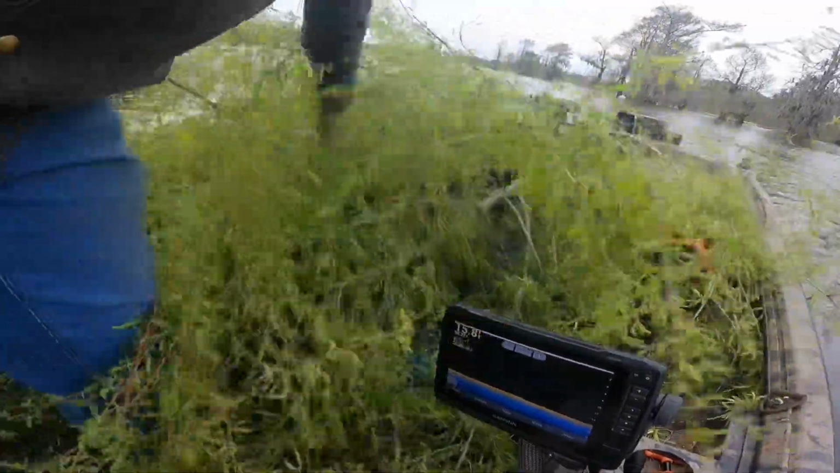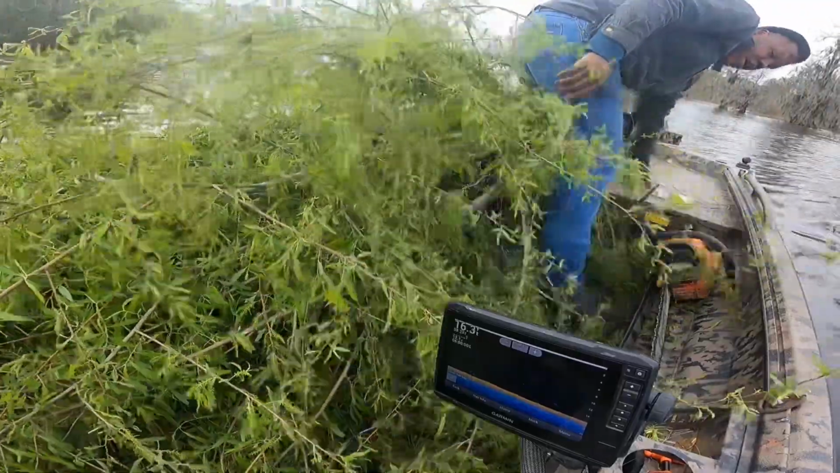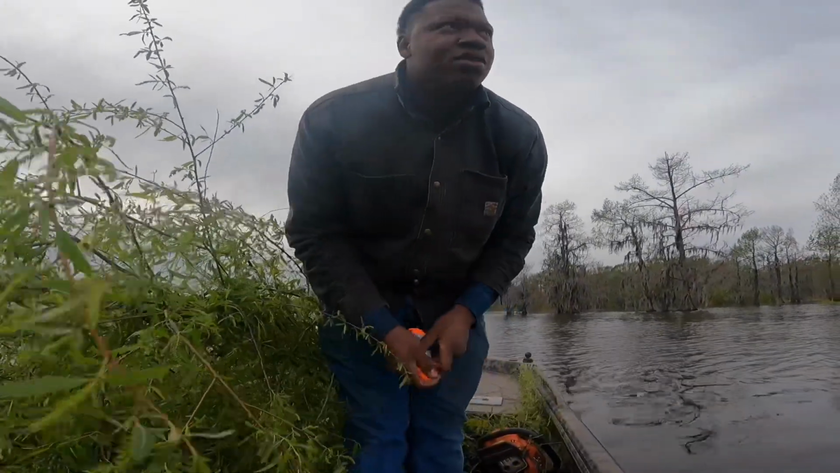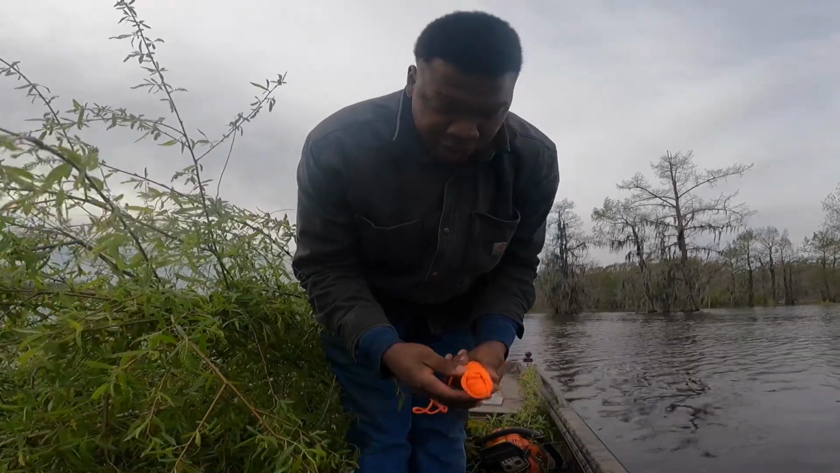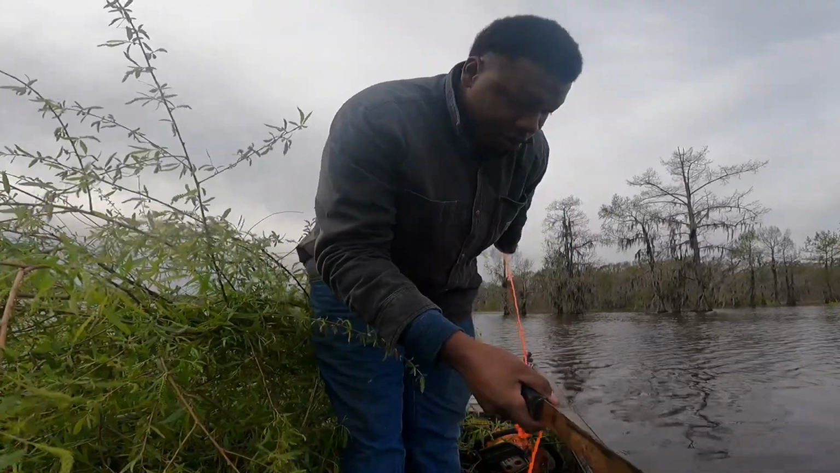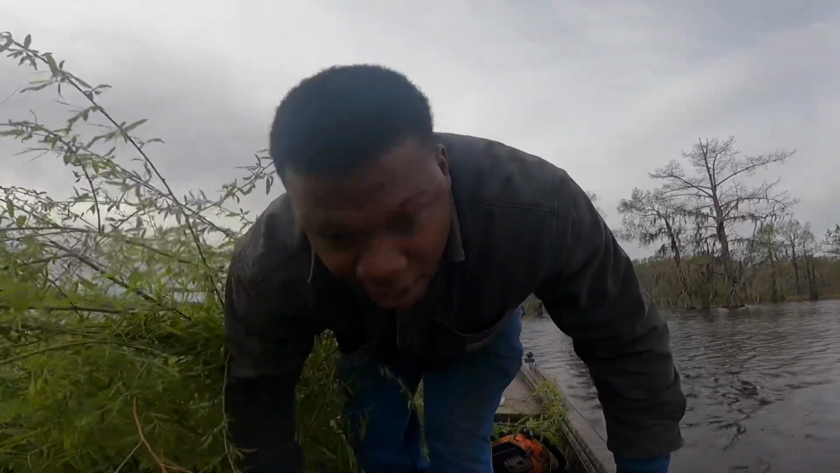All right, y'all. So as you know, this is a mess, but I'm gonna do my best. A lot of people say that you need jugs and whatnot on brush piles. Well, I don't do that because I don't want them standing straight up anyway. I want them laying on the bottom. I mean, personal preference. You do it the way you want to do it, I'll do it the way I want to do it, and we'll all catch fish. But I don't do the jugs on the side. I weigh mine down.